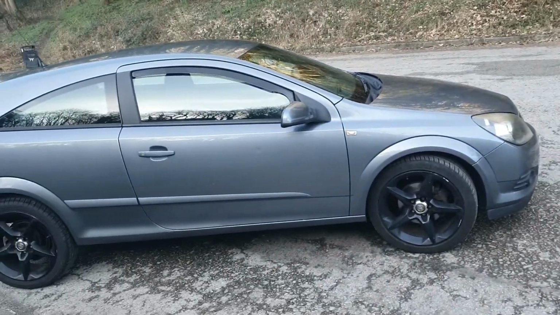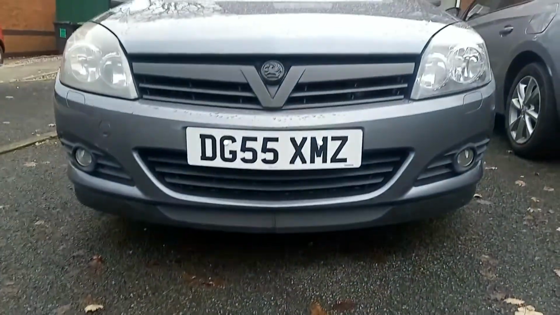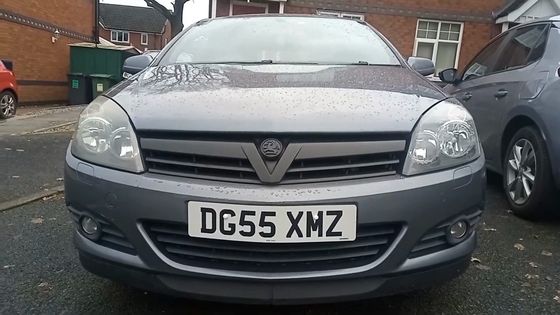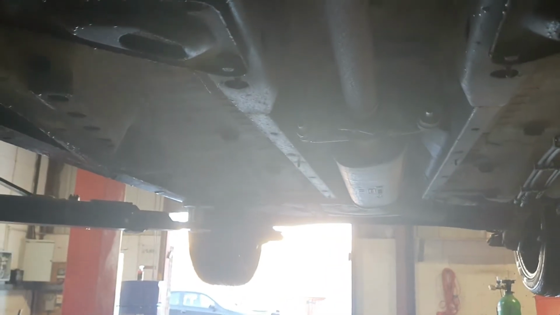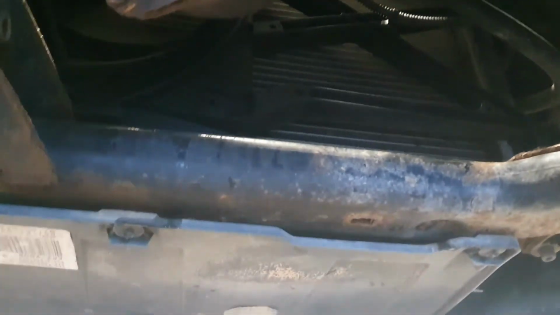We paid £1,000 for it. We spent 50 quid on a tyre, 300 quid getting the servicing done and getting it through an MOT, so 340 quid. And it passed its MOT, passed it pretty well. We paid 20 quid for a drive shaft, a decent drive shaft. We had to spend 60 quid to sort the handbrake cable, because the handbrake cable decided to seize, especially in the cold weather.